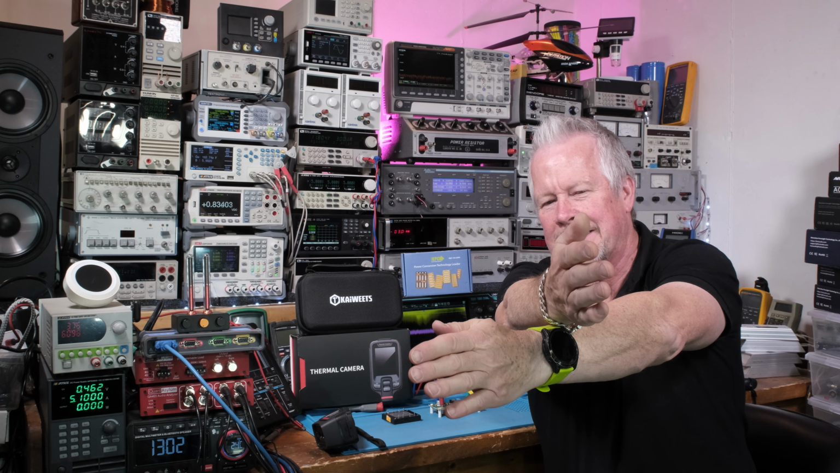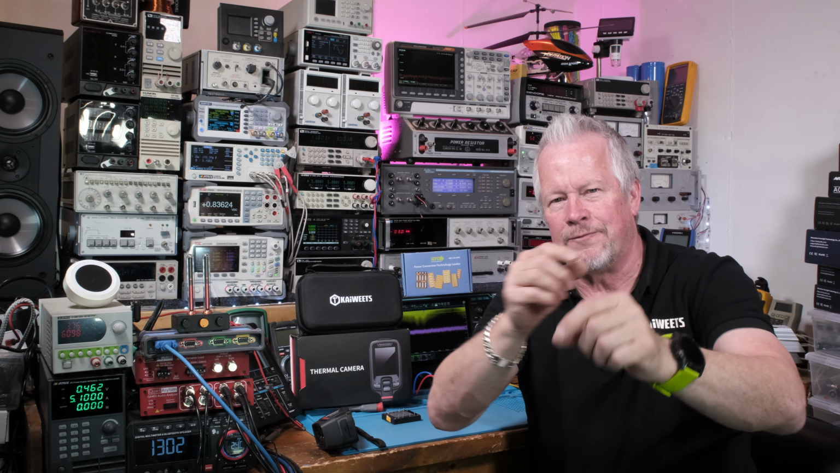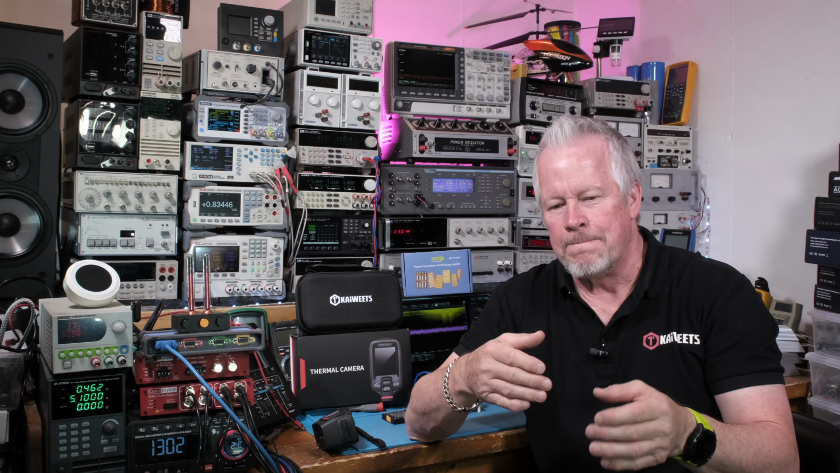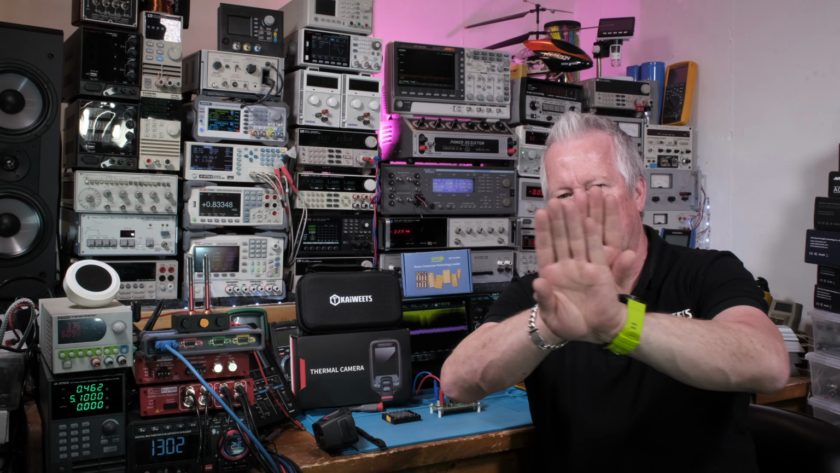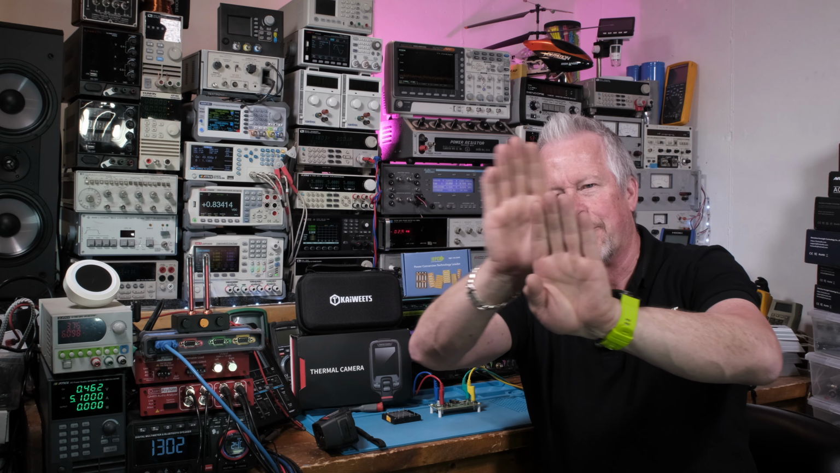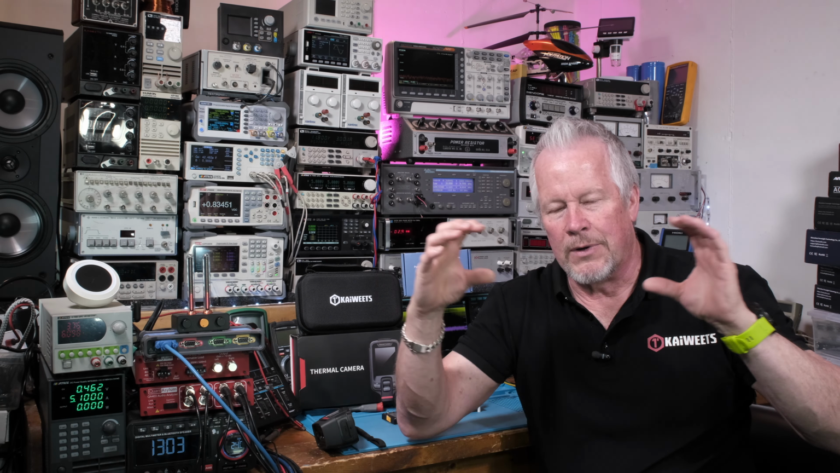So there's a parallax, and that's where it's focused right here, where they cross. And if you're too close or too far, then the images, instead of being on top of each other, are coming apart. And they don't maybe just come like this, but they might come like this or like this. So you have to bring it over, drop it down by coming up.